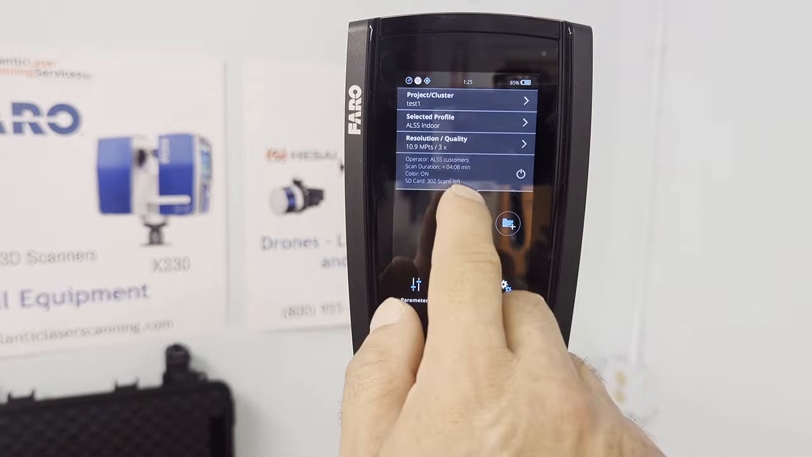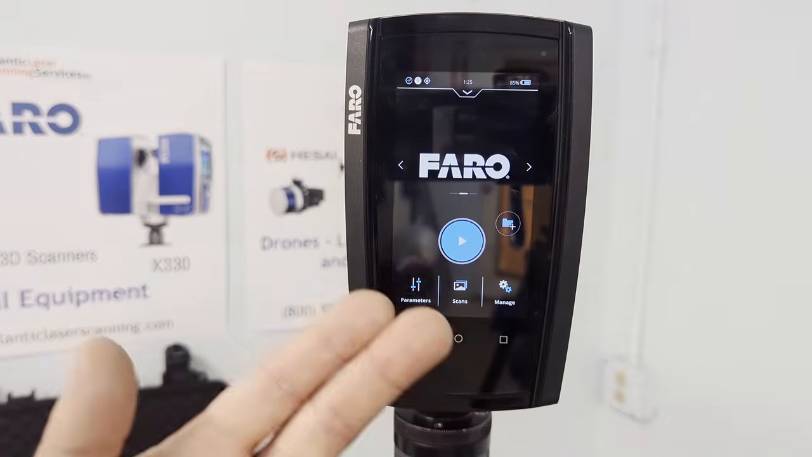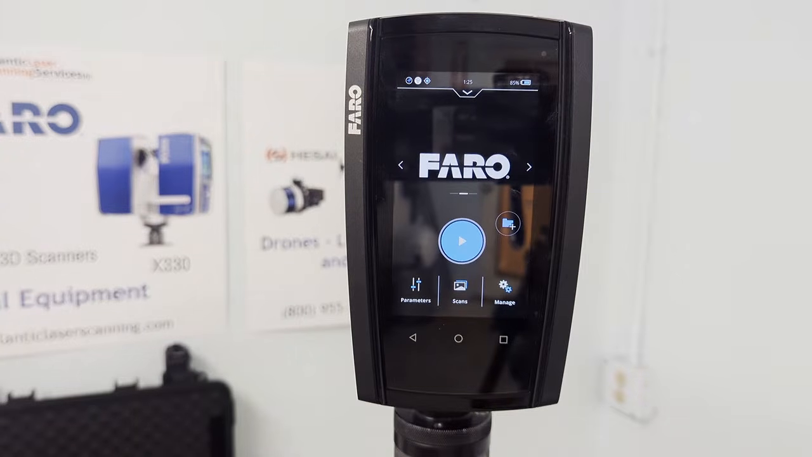Now all there is left to do is hit our button and we can begin scanning. Let's go take a look at a project that's already been scanned, where the scanner setups were, and why we chose to set them up that way.